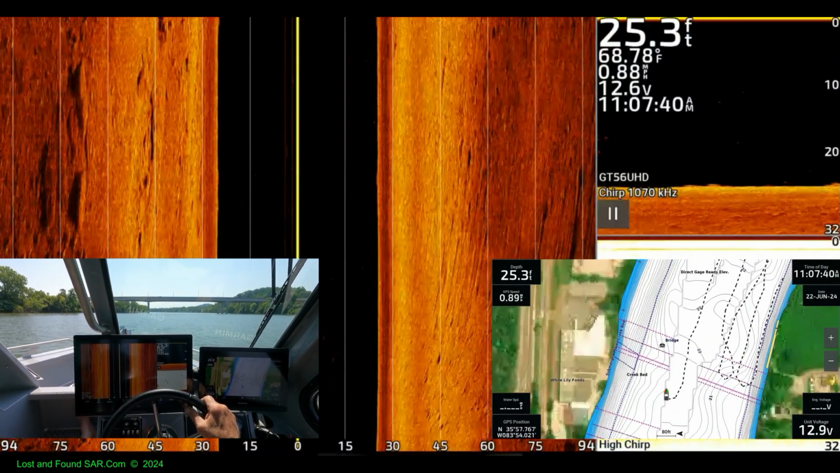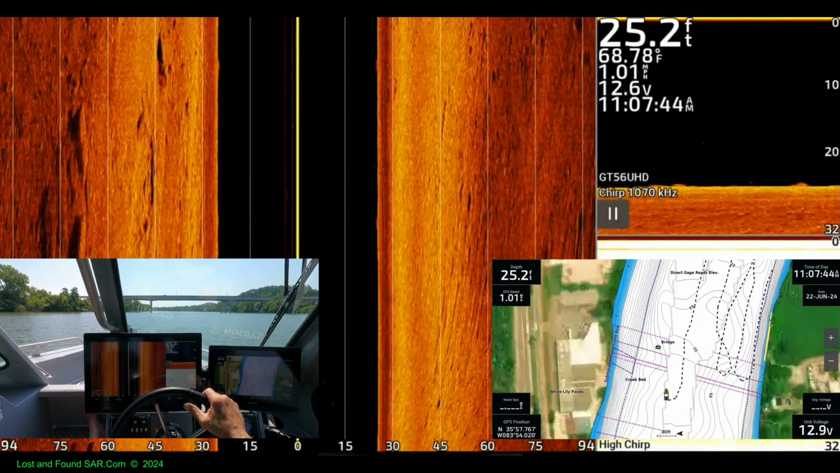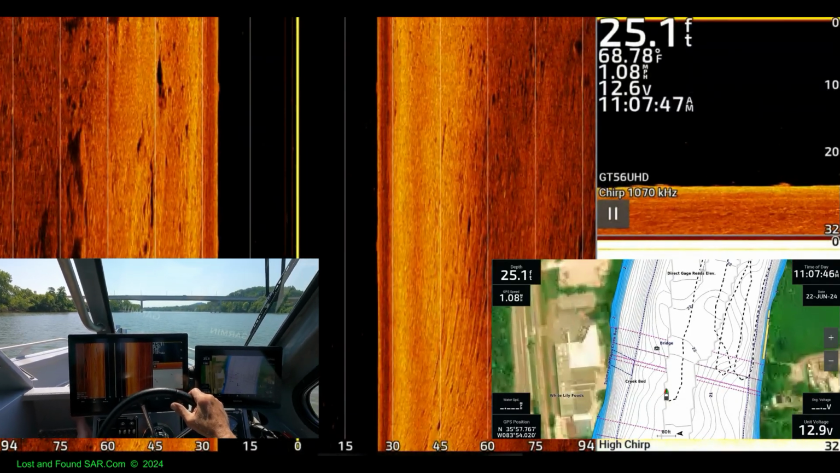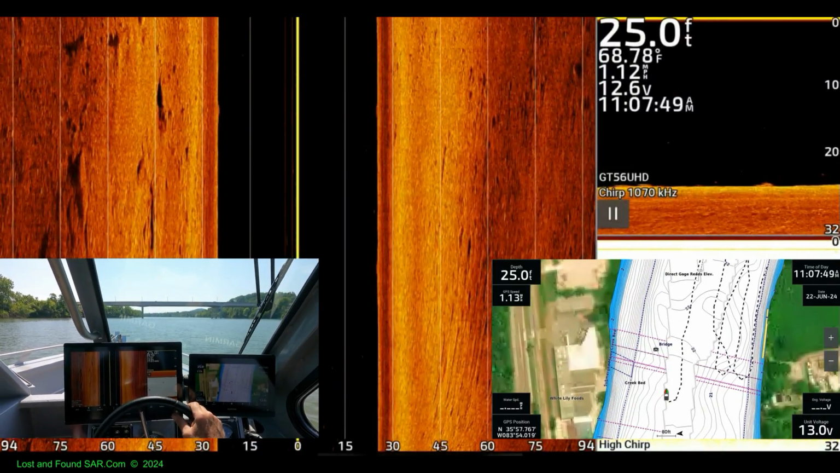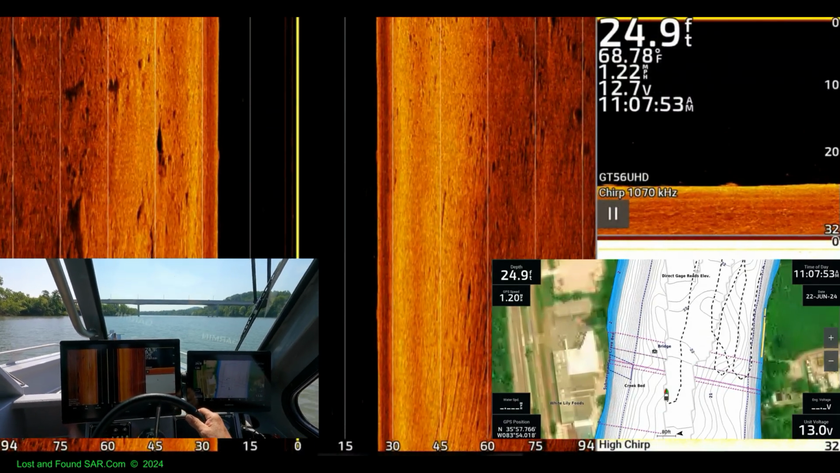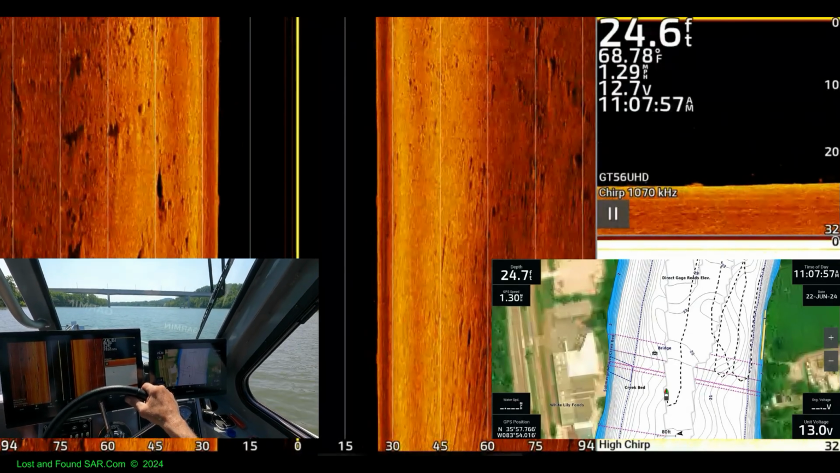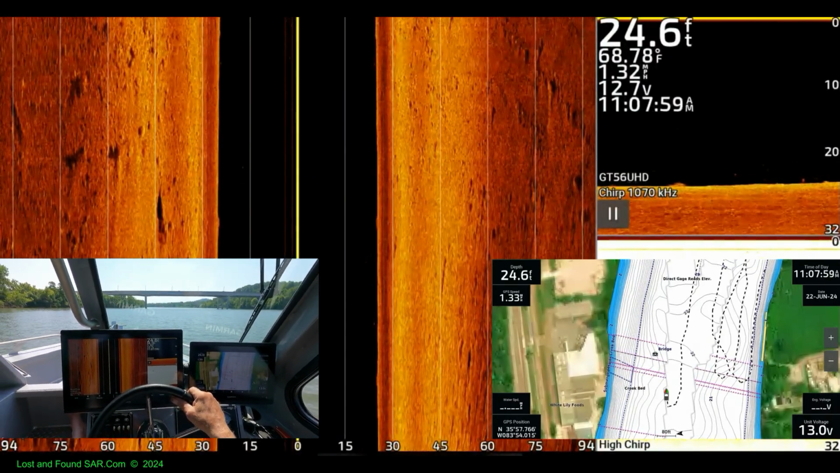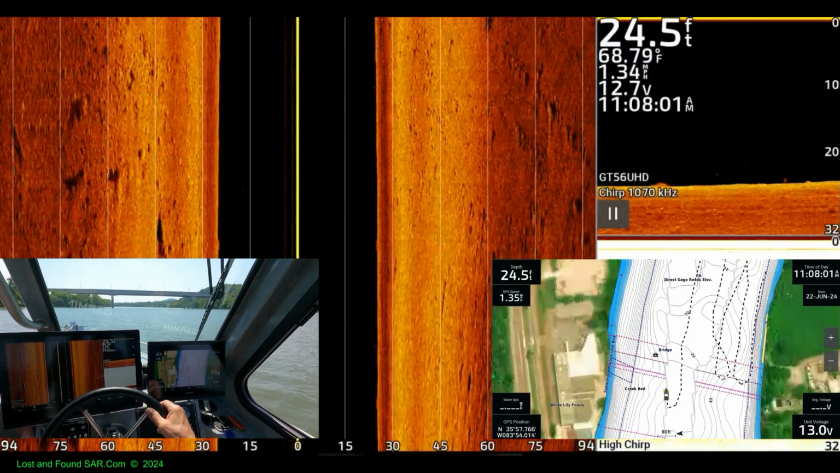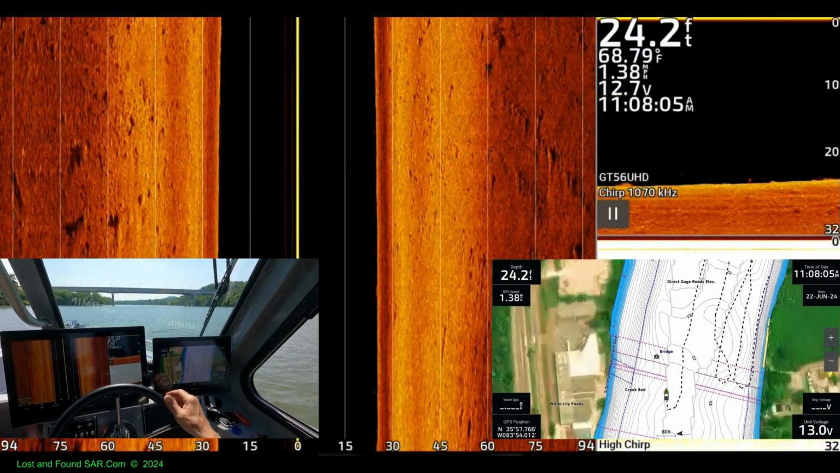That'll be too much, but it might be all right. Gotta wait till it's rising. We're gaining 9, 7, 1, 4, 8, 12. We're not moving, but we're gaining. Yeah, we're moving. It's hard to see it. Yeah, you can see the side scans moving too. Yeah, I got it zoomed out pretty much.